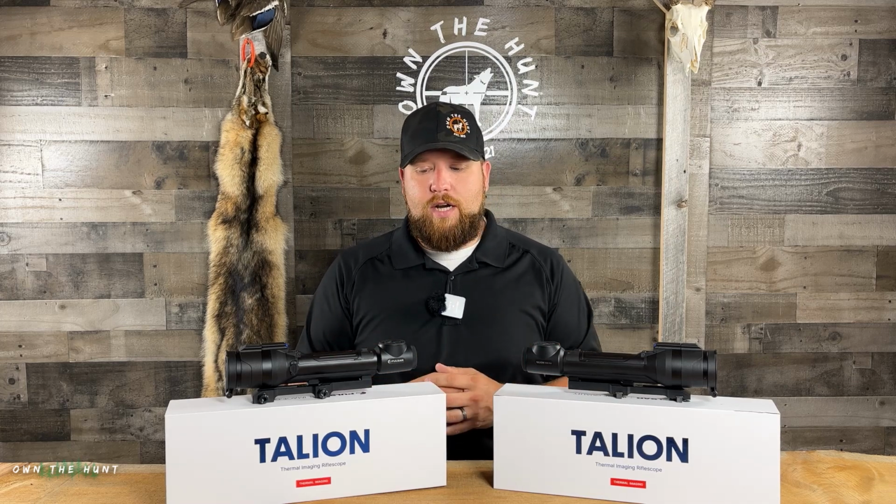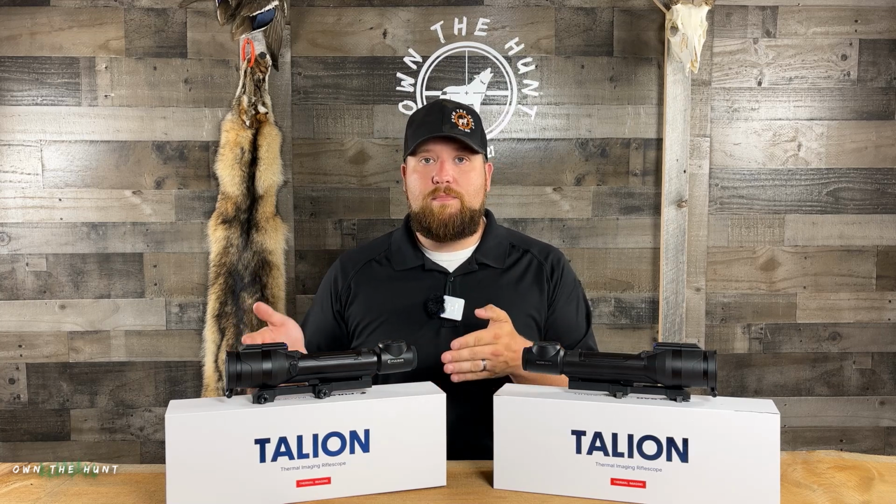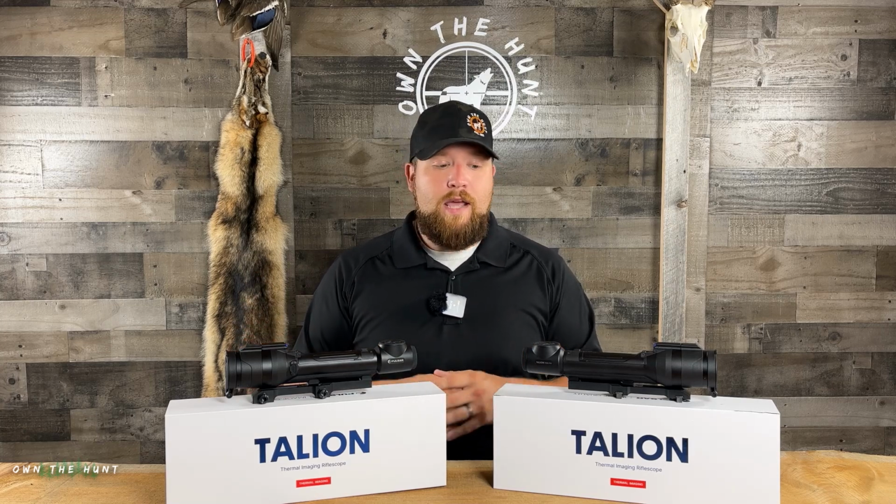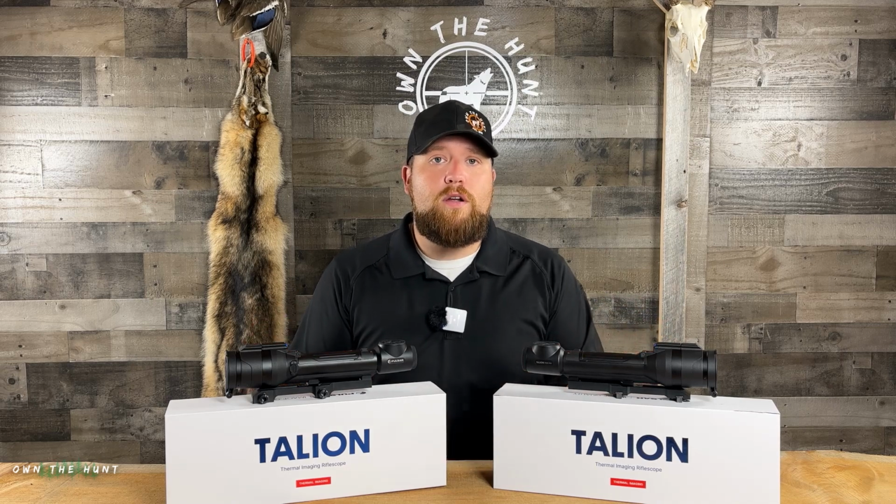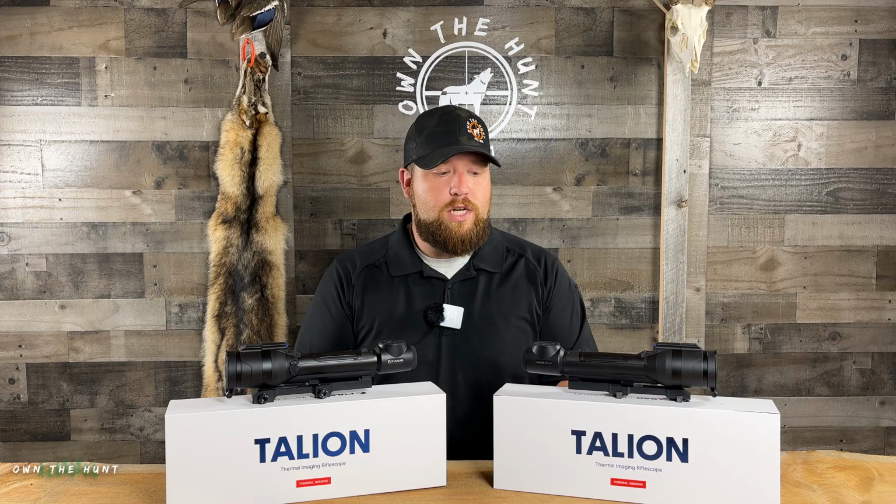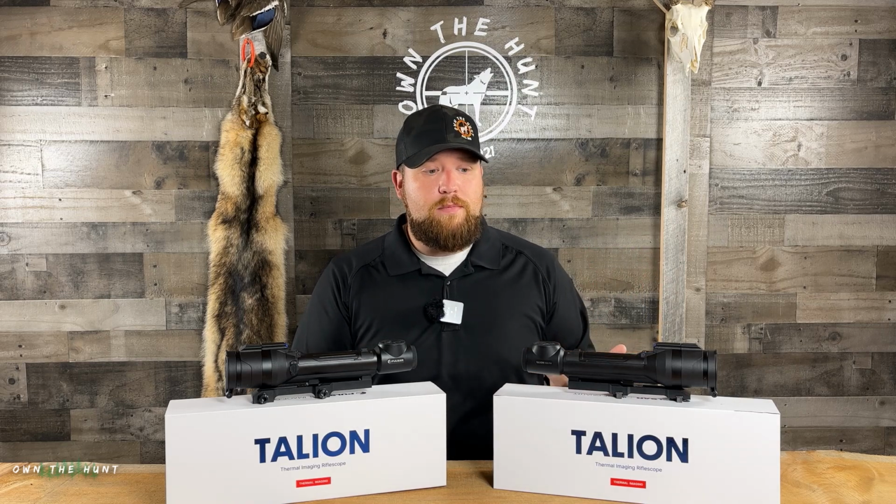I'm not really sure. If you could really get this XQ38 on a steal, it's probably still a pretty awesome scope. And both of these scopes, I haven't mentioned this yet, are a 384 core or 384 resolution as opposed to the higher resolution 640 units. Still going to get a really nice image out of these guys.